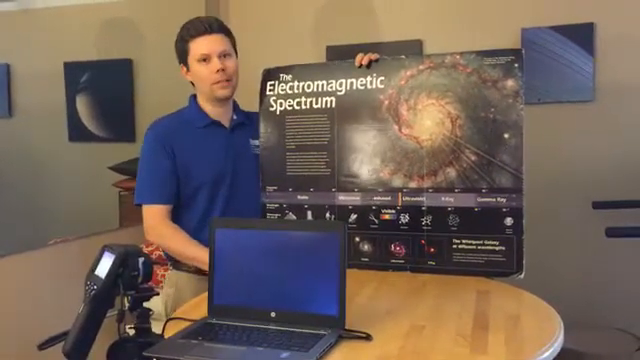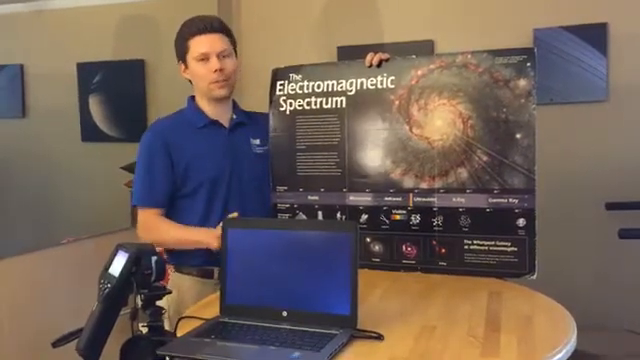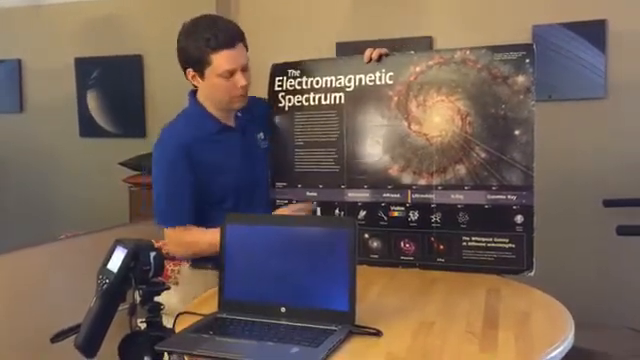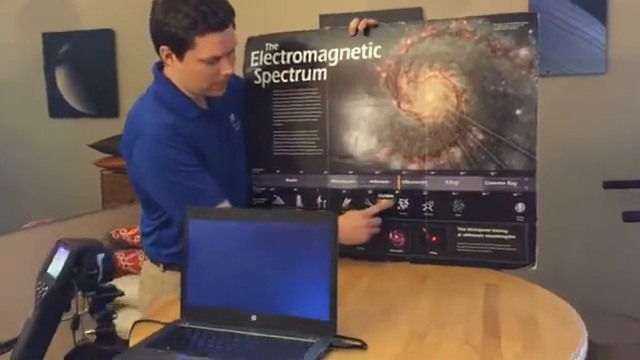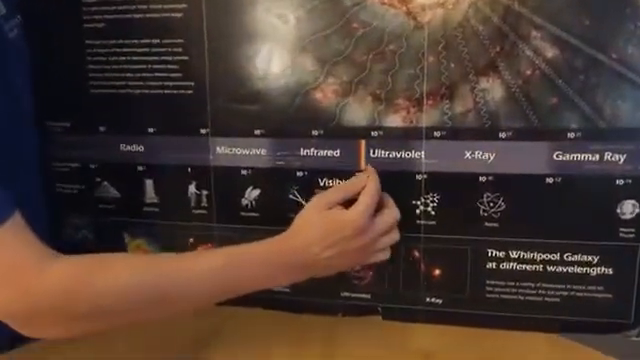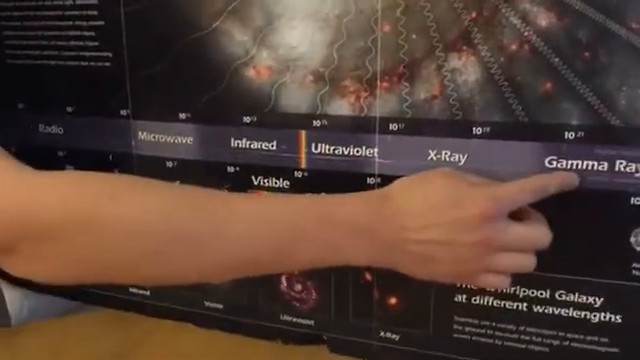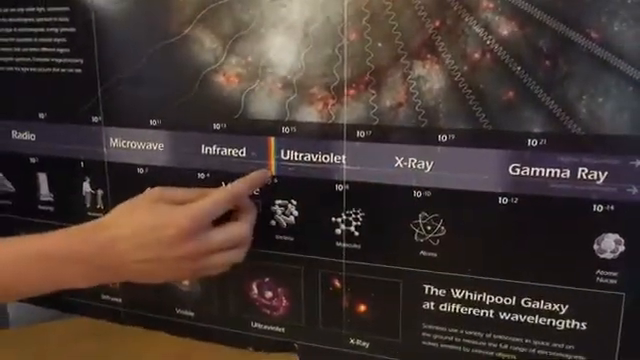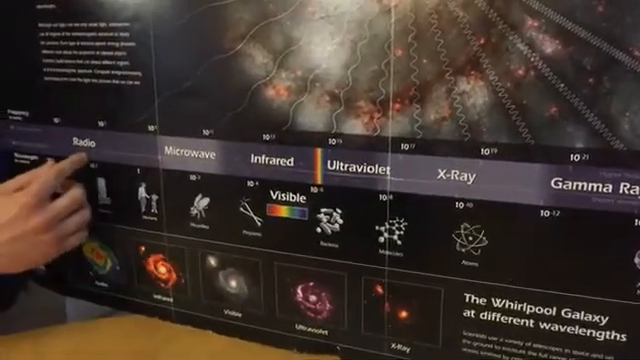Video today about an invisible color of light. There's invisible colors out there besides the ones you can see. Got a picture here showing a rainbow, the red to purple. Those are the colors of the rainbow that we can see, but there are invisible colors beyond purple. We call them ultraviolet, X-ray, gamma ray. And there's invisible colors beyond red. We call them infrared, microwave, and radio.